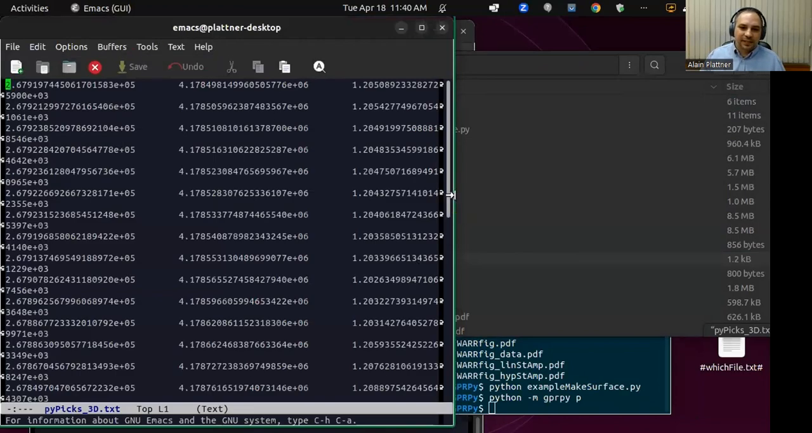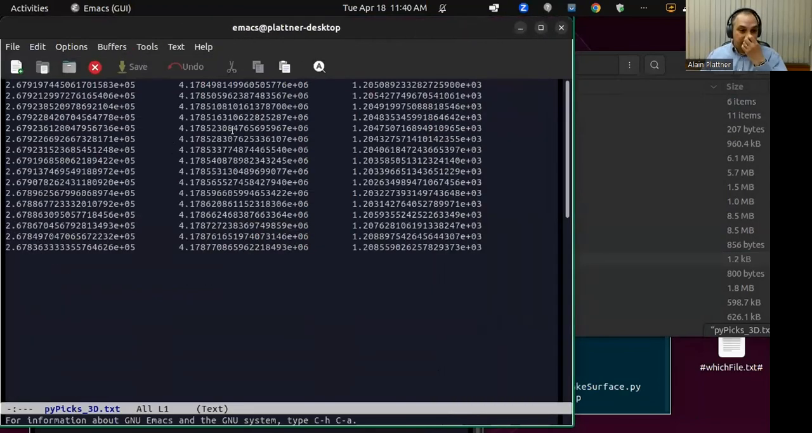And so these numbers here are the 3D coordinates of the pick points that were exported from the GPRPy graphical user interface. But it can only export 3D points if you use 3D points for your profile.